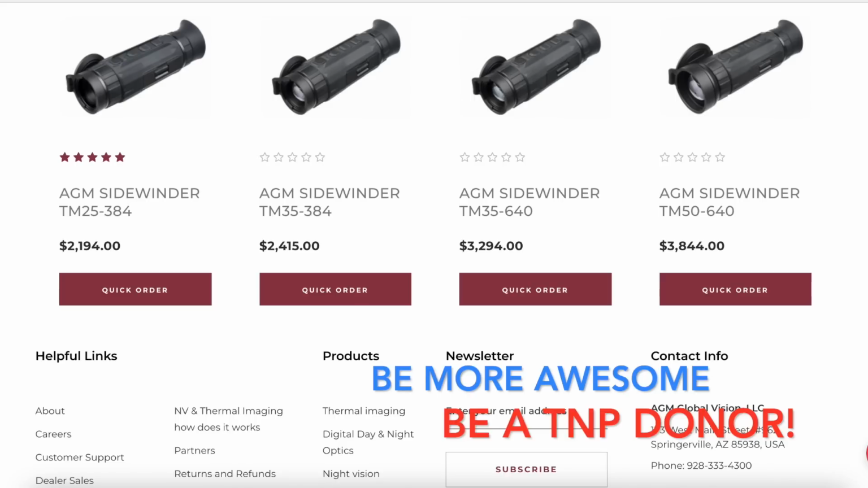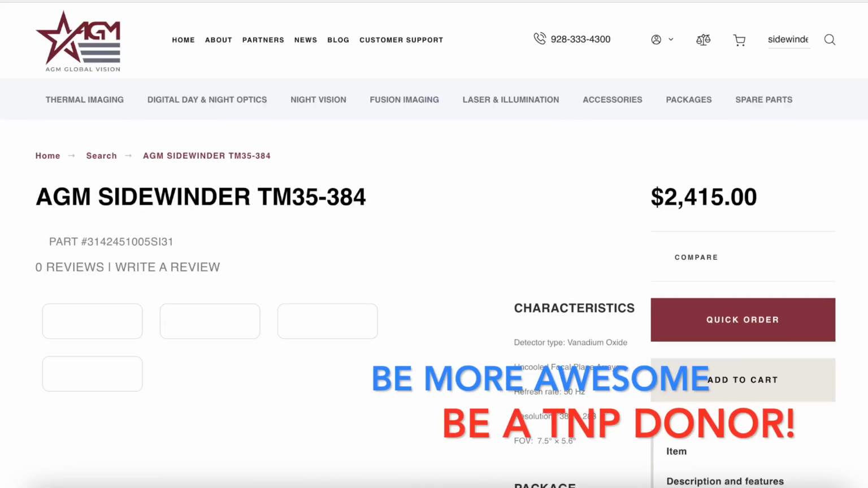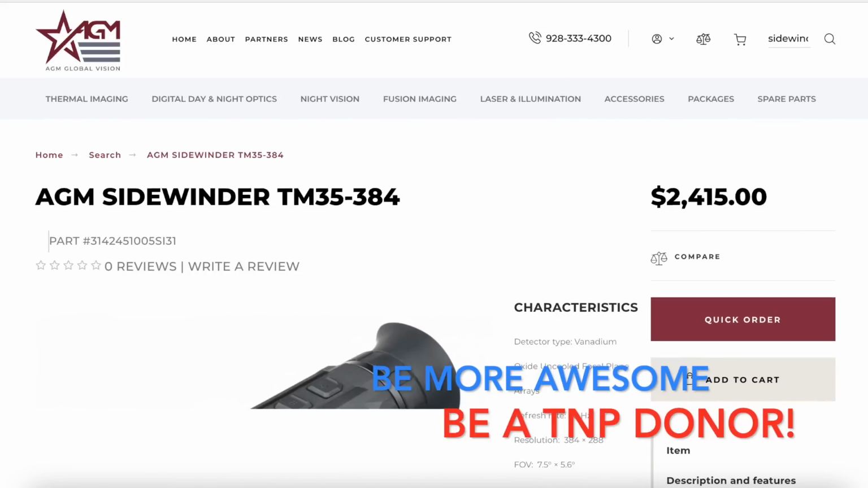Now, do you have to do that? Let's go back to POU. Philosophy of use is what I call it here in the project. How are you going to use such a device? I threw in that description, and I'm glad I did: perimeter security.